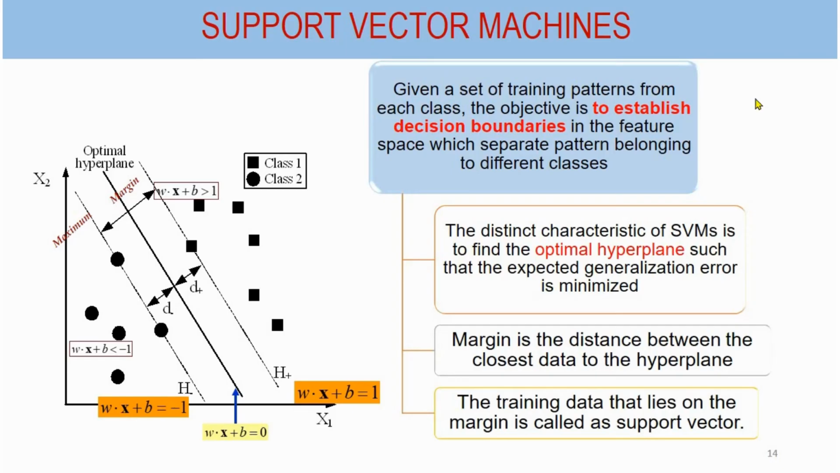The support vector machine is a supervised machine learning technique introduced by Vapnik and gaining popularity due to attractive features and promising empirical performance. The goal of the SVM is to find the optimal hyperplane which maximizes the margin, or maximizes the distance between the hyperplane and the nearest data point of each class.